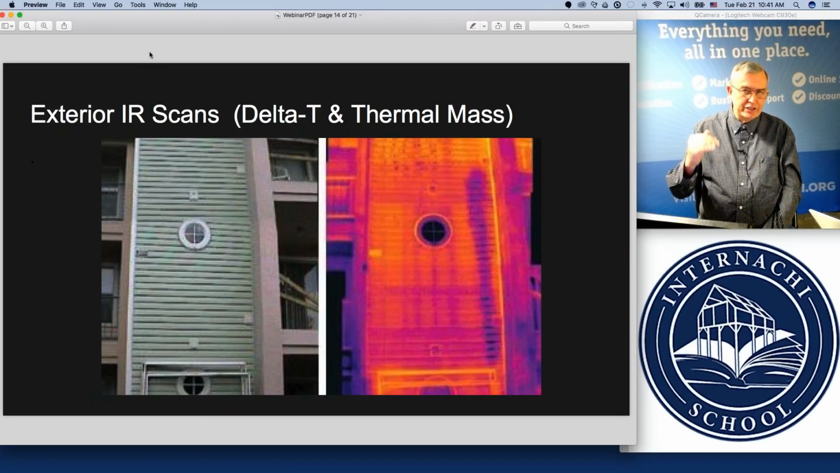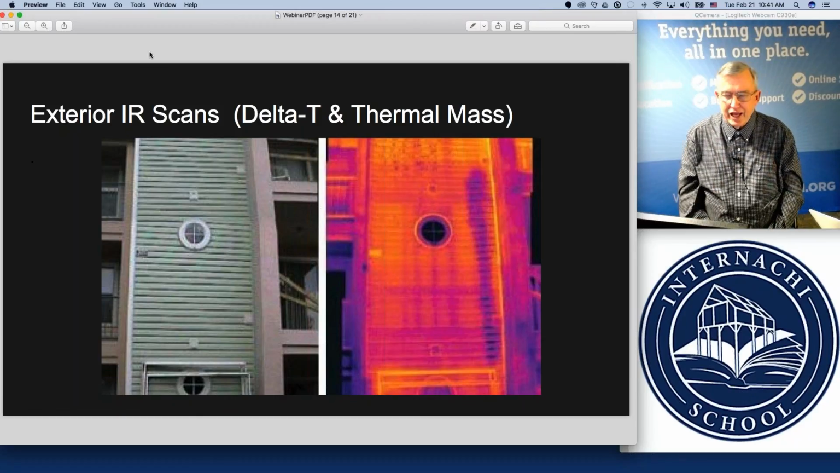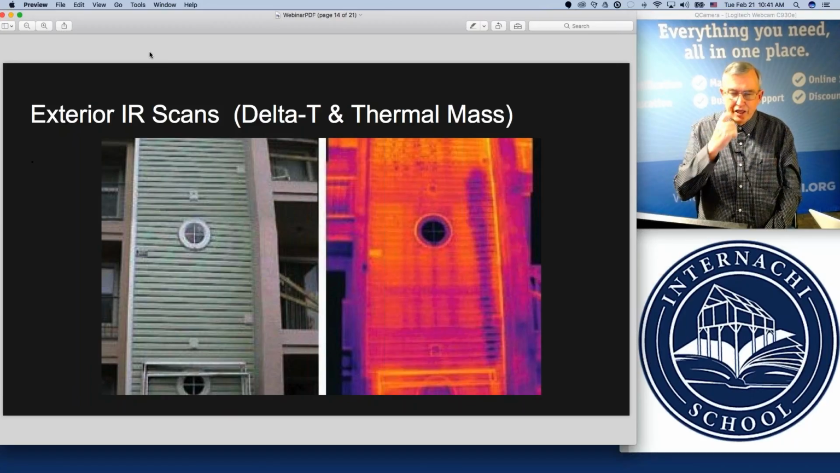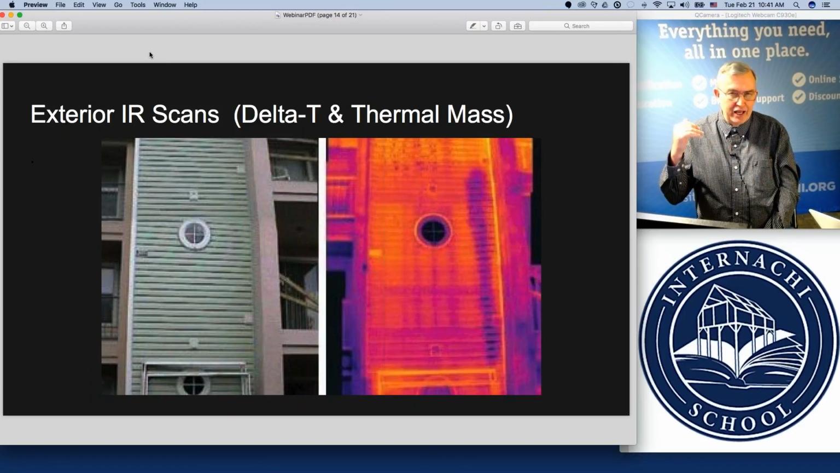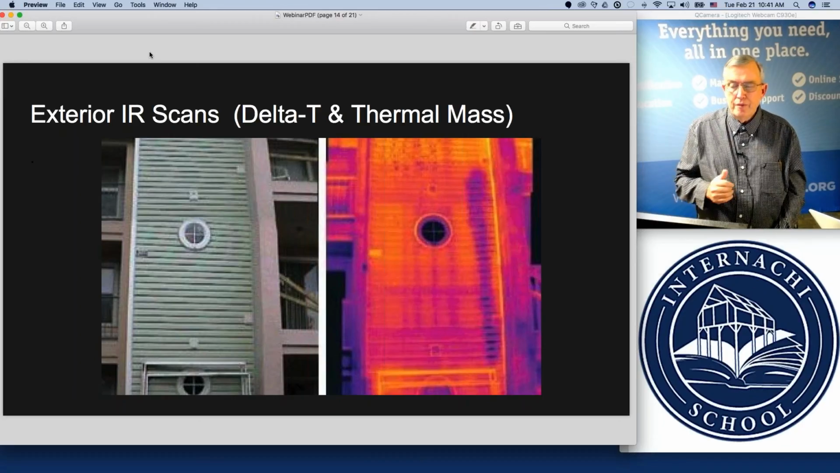When it first rises, the atmosphere causes that ultraviolet energy to come across and heat the surface of the building very gently. Many of the ultraviolet energy rays and frequencies have been blocked out because it's so close to the horizon. As it gets a little higher, it's unfiltered and it becomes more intense.